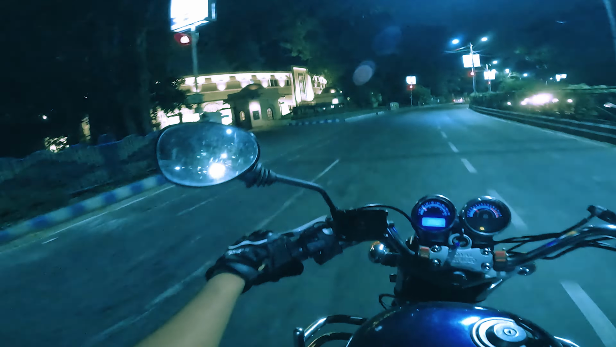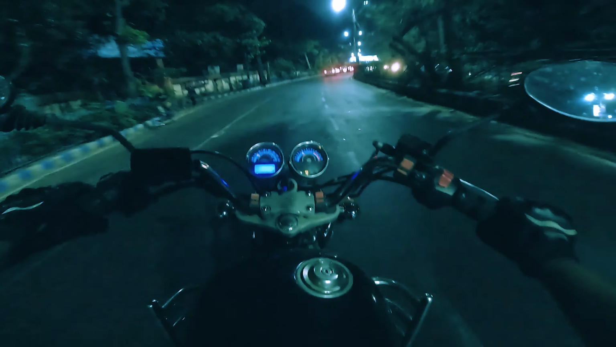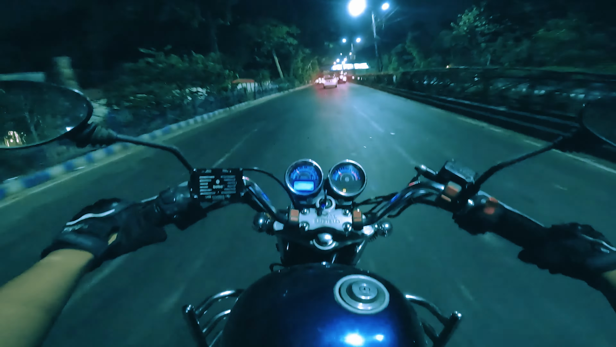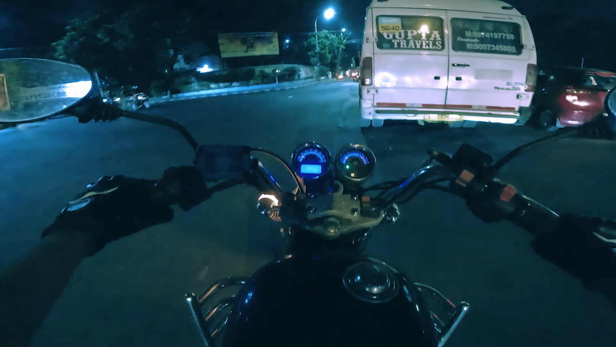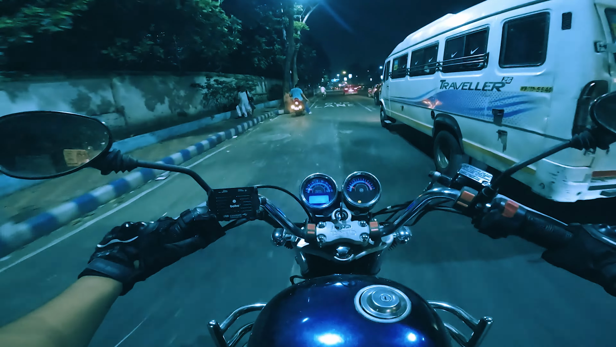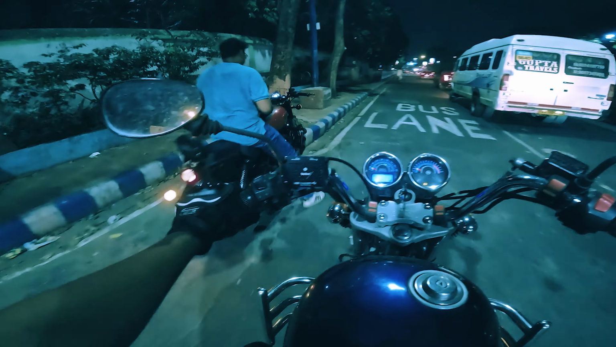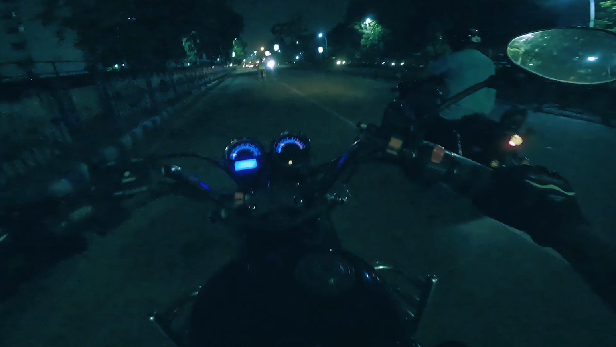Embarking on a night ride, I try the powerful Royal Enfield Thunderbird 350, an experience that blends exhilaration, freedom and a touch of mystique. With the engine's deep growl resonating through the cool night air, I set off on the open road, the illuminated streets of Kolkata stretching out before me like a captivating tapestry. The Thunderbird's signature thump becomes my rhythm, synchronized with the beat of my heart as I navigate the nocturnal streets with confidence and grace.